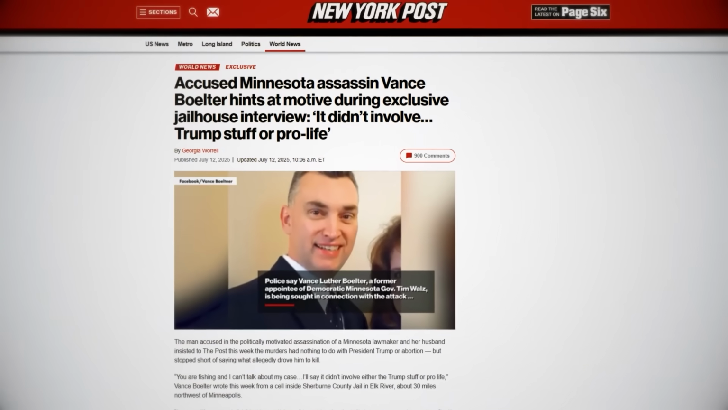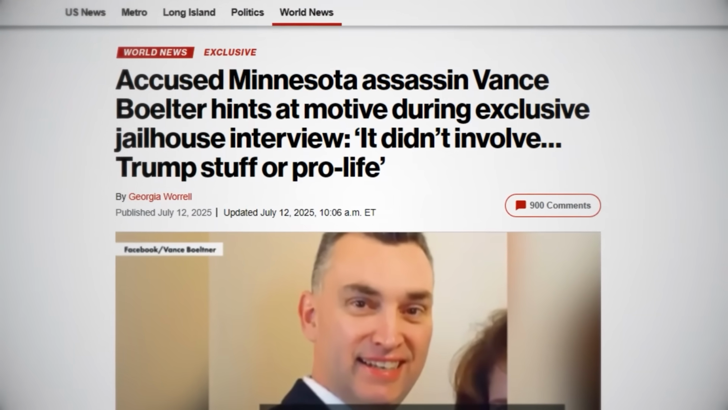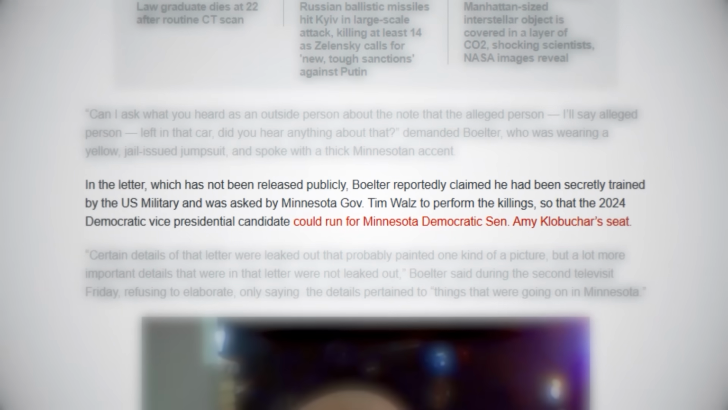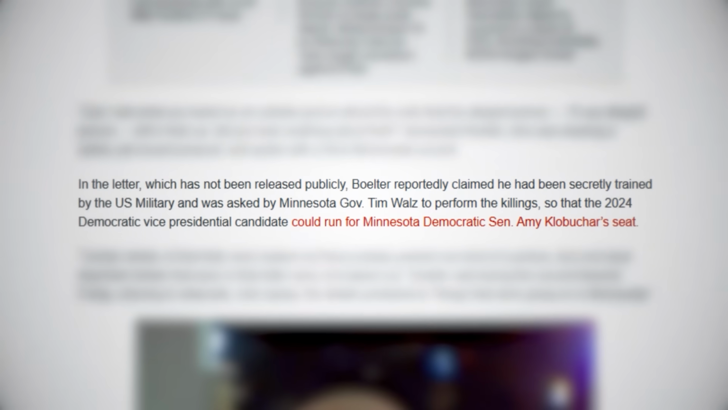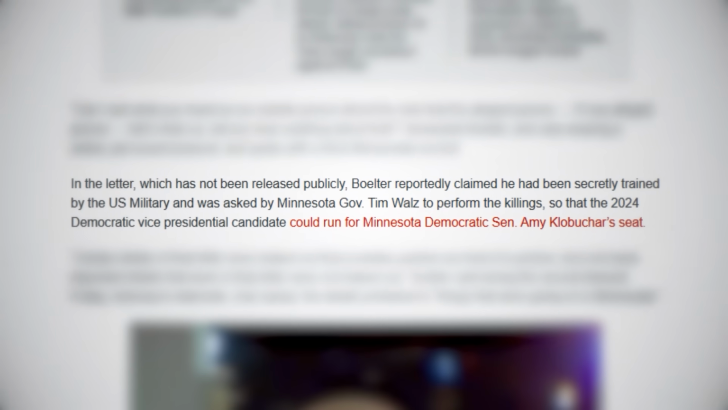In the immediate aftermath of his arrest, he agreed to an interview with the New York Post, which was released on July 12th. While he insisted his motivations had nothing to do with personal political beliefs, it was discovered that he had written a letter to FBI Director Kash Patel admitting that they were politically motivated crimes. He bizarrely claimed that he had been specially trained by military forces, saying that he had been told by Tim Walz, the Democratic governor of Minnesota, to carry out the killings.